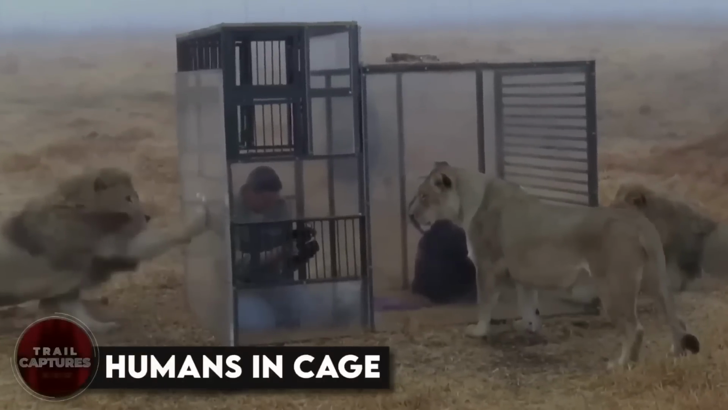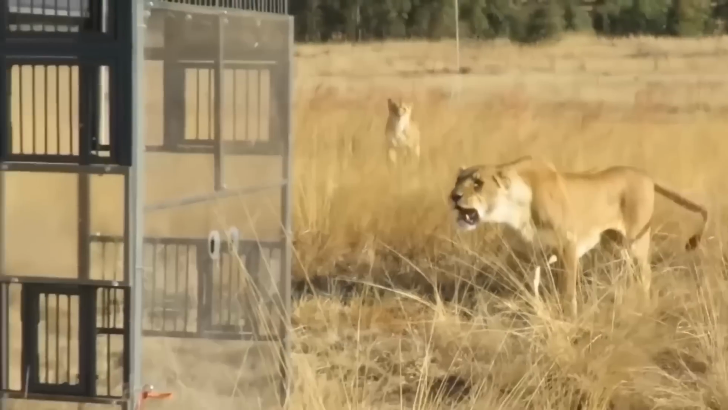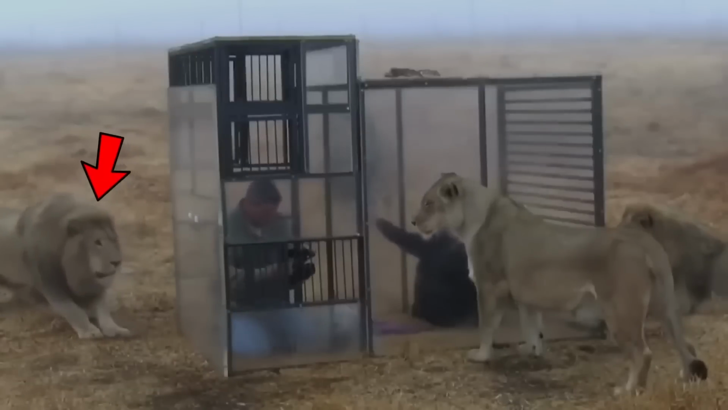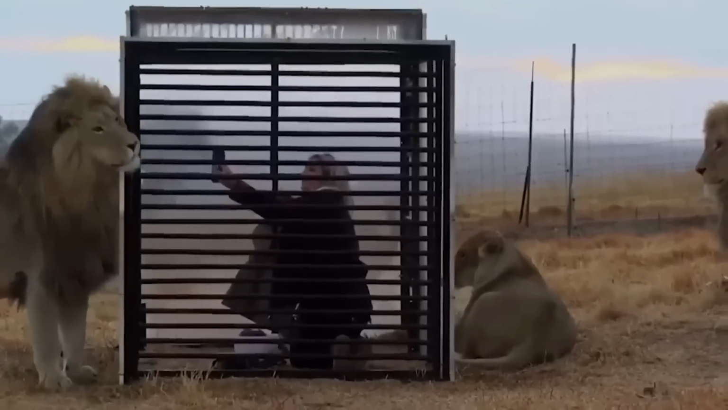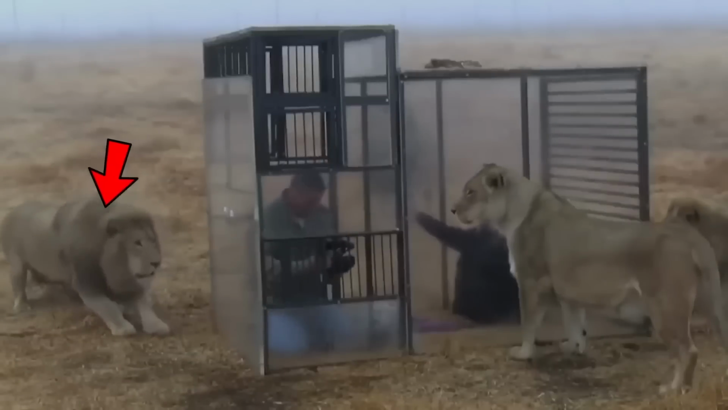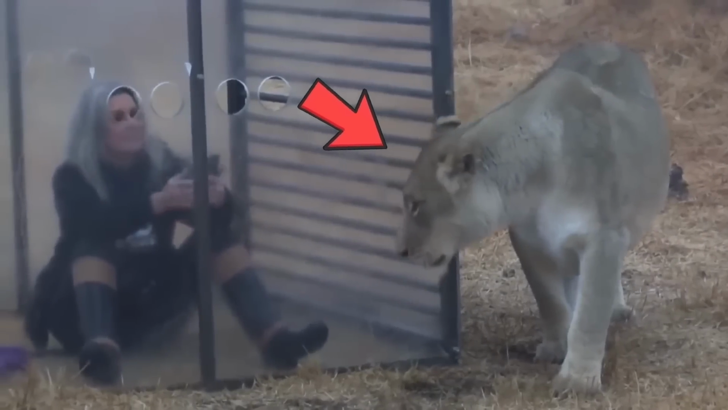Humans in cage. Do you consider yourself brave? Would you be willing to step into a cage in the middle of a jungle where lions are roaming nearby, just to get a closer look and better look at these magnificent beasts? There's actually a tourist spot in Harrismith, South Africa, where they'll put you in an enclosure and leave you in the midst of lions. In a video, you can see an elderly couple sitting calmly inside the cage, while lions are roaming around and even sitting on top of the enclosure as visitors take pictures.